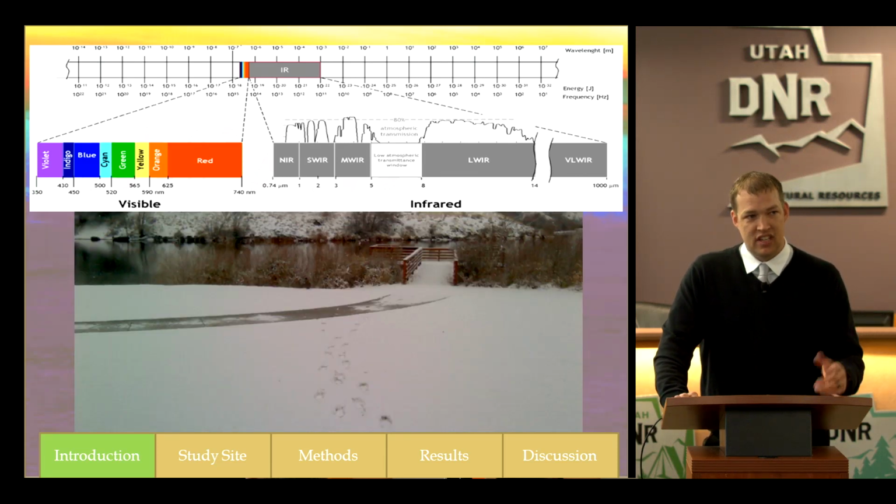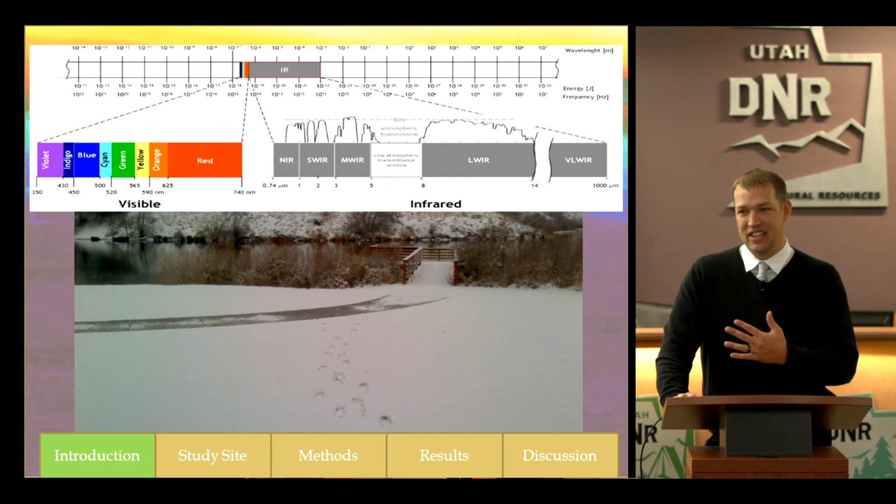Here's a good example of why we use thermal imaging for wildlife. The wildlife camouflage extremely well into their surroundings. So I have a question for you guys. Can anyone tell me how many ducks are in this image?